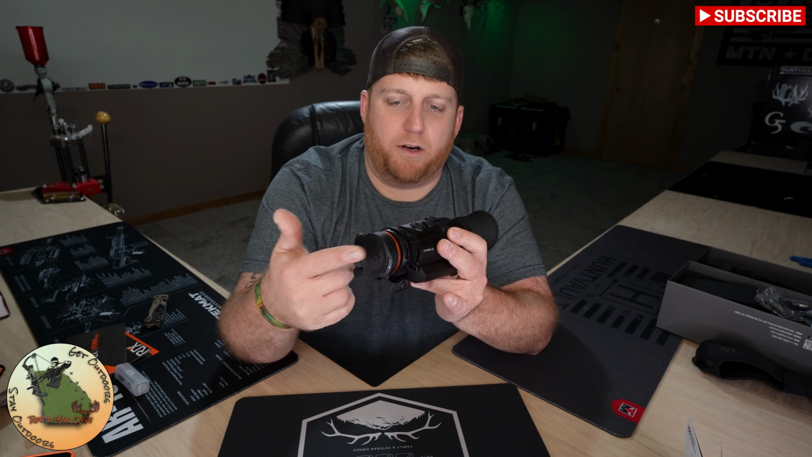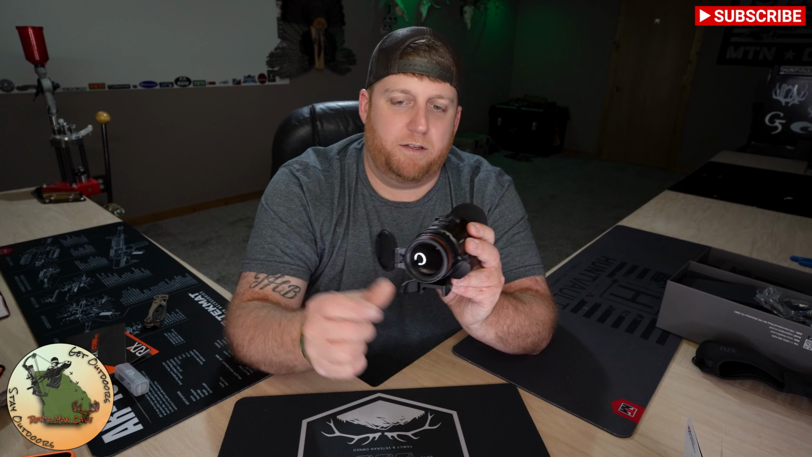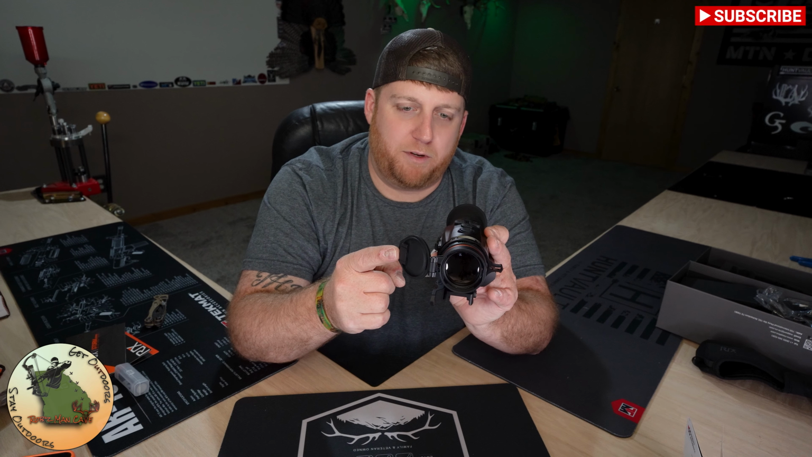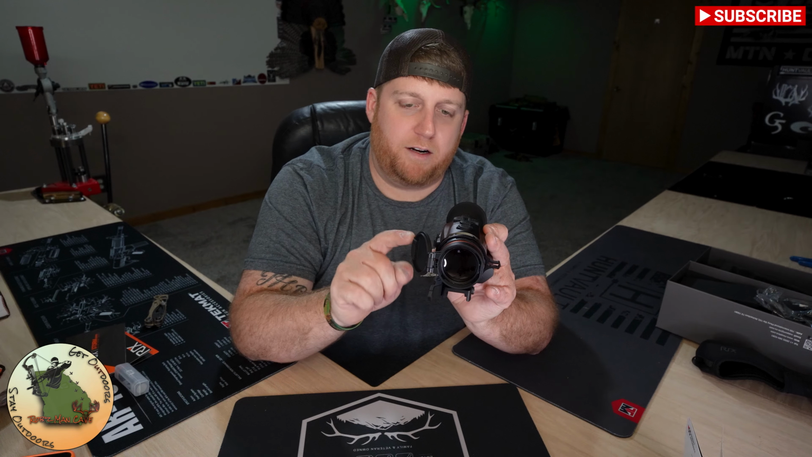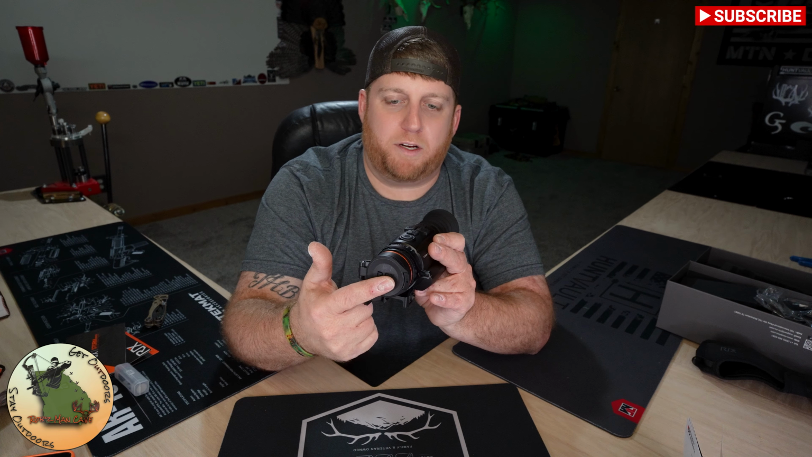All of RIX scopes that I've dealt with so far come with a really nice flip open lens cover. You just push that button and it flies open. If you push it just a little bit further, it's got a little click right there, and what that does is keeps it from kind of closing on you even if the spring breaks on it for whatever reason.